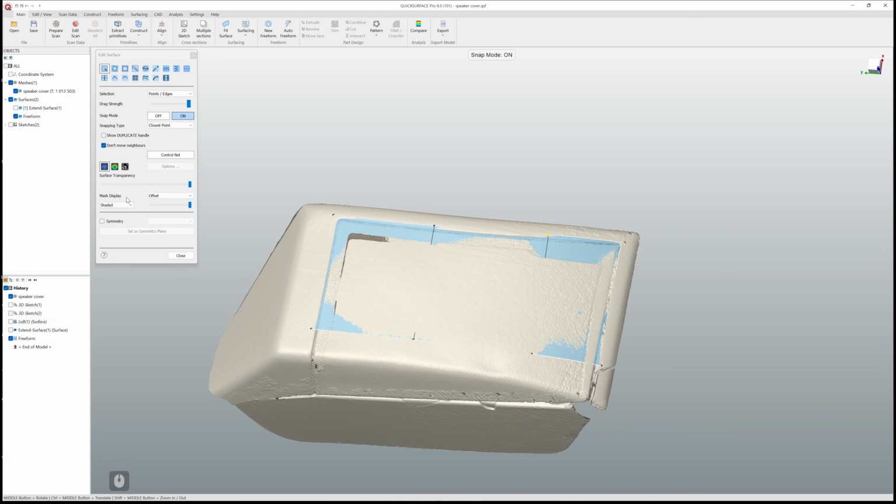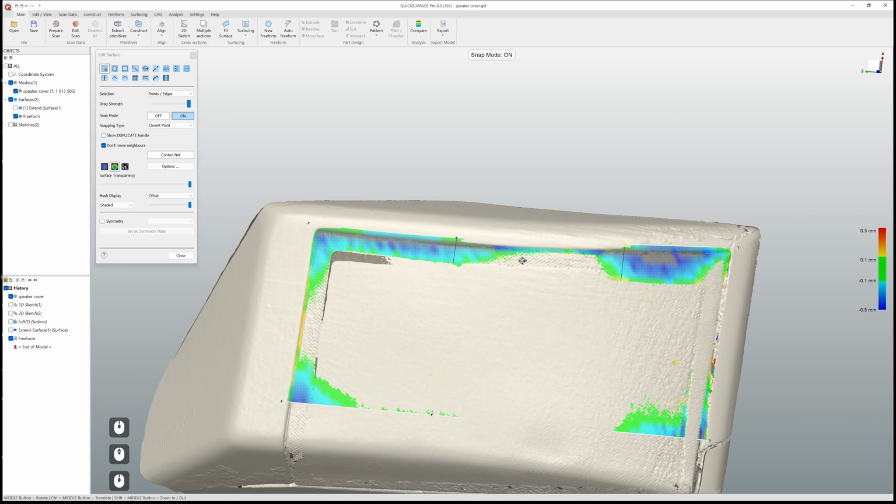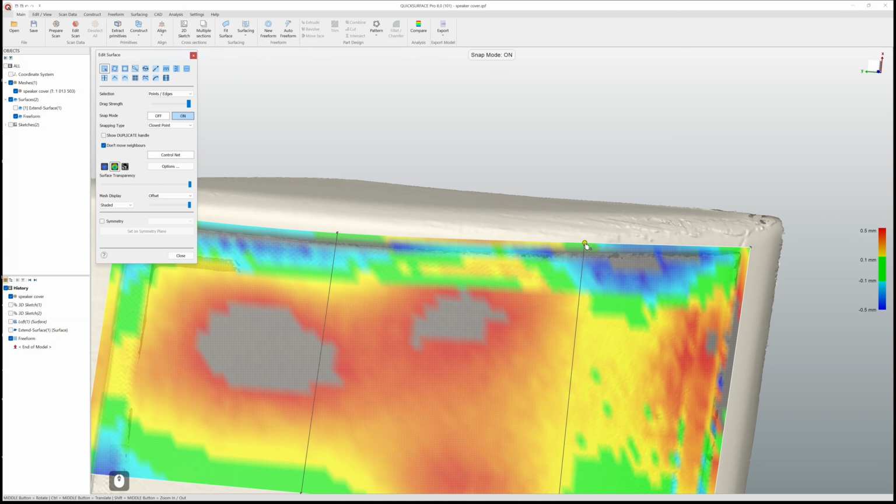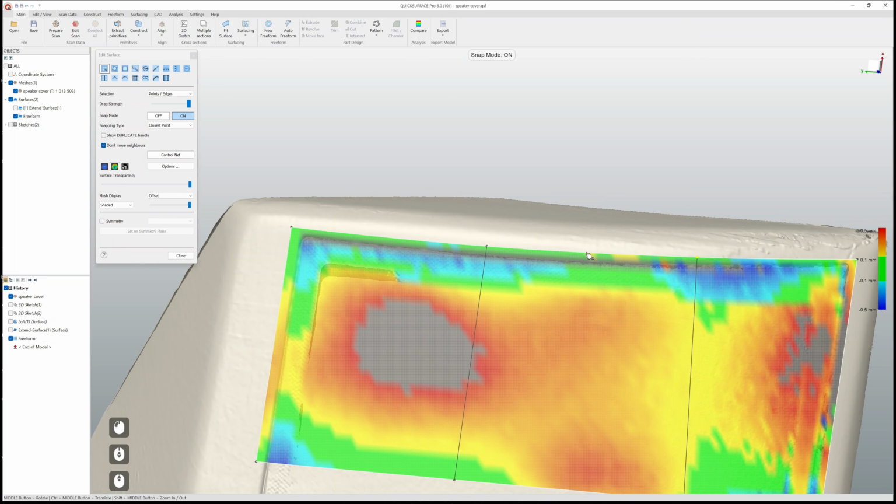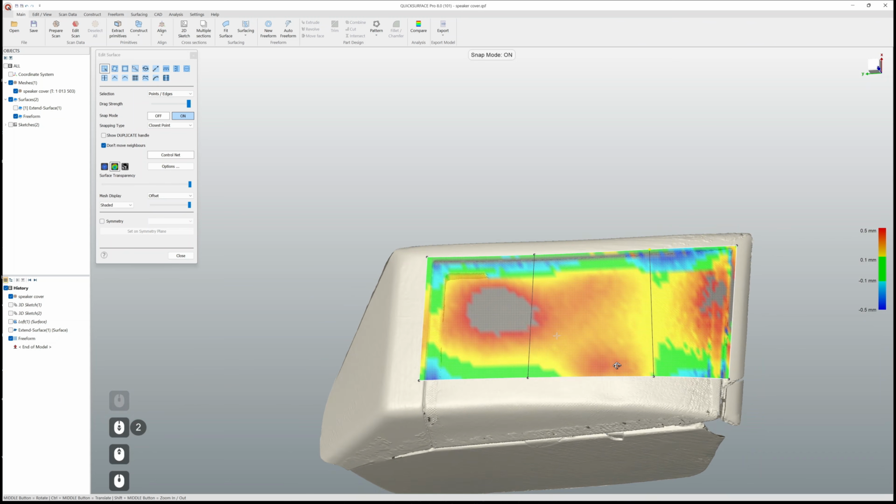Okay, so at this point we can see it's way off in all possible ways. What I want to start with is, let's pull back the offset slightly. So what I want to achieve here is, by moving these control points, to get all this edge more or less green. Of course, I expect to have some slight deviation, and I can't avoid that.